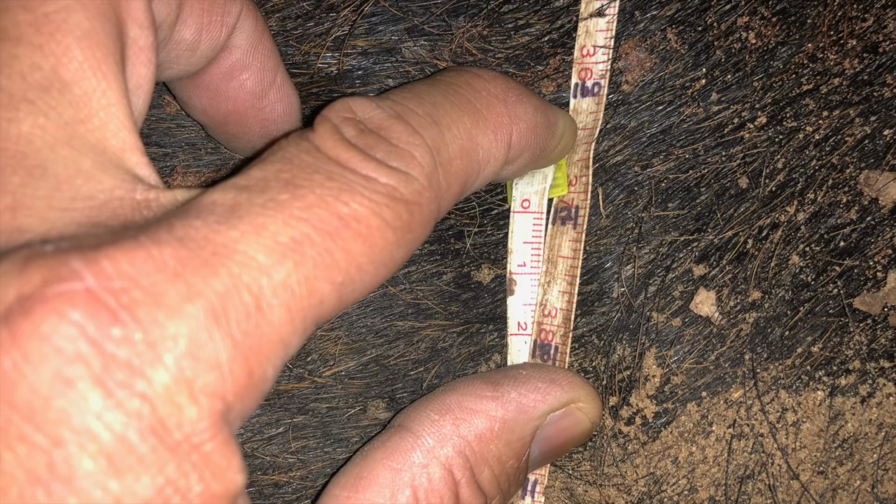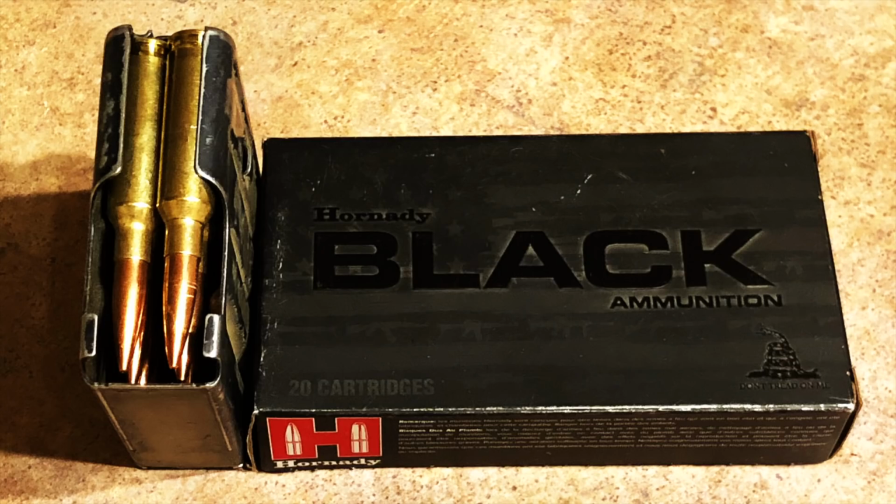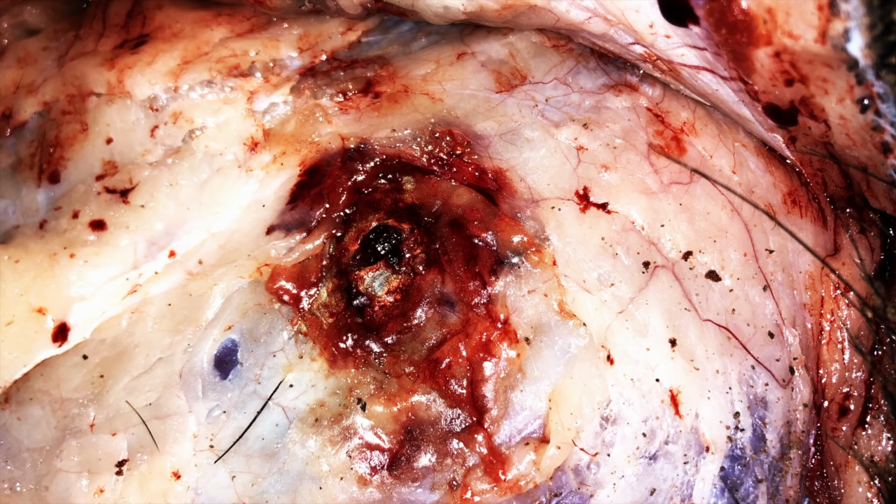This first sow taped in at 37 inches, weighing 170 pounds. With one well-placed shot, the Hornady 140 grain black ammo did a great job. This match-type bullet had a very nominal entry and exit. Ray turned her lights out with one well-placed shot to the head.